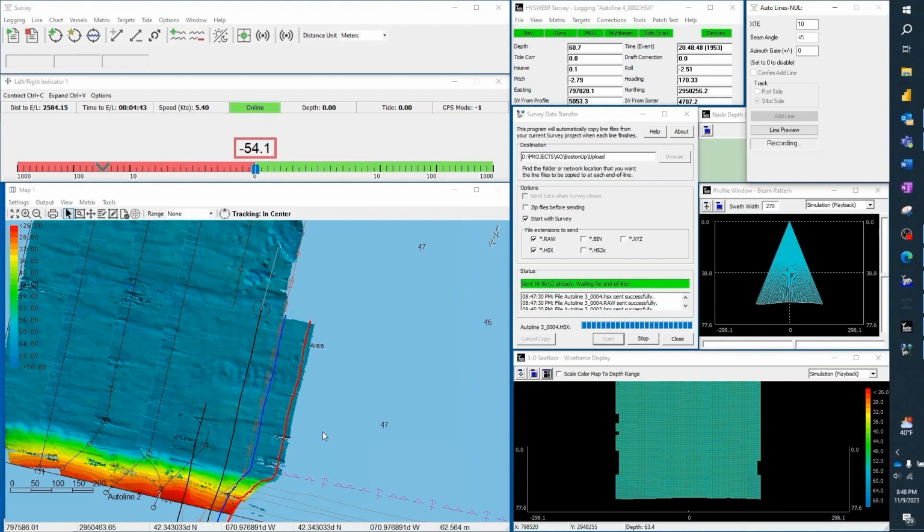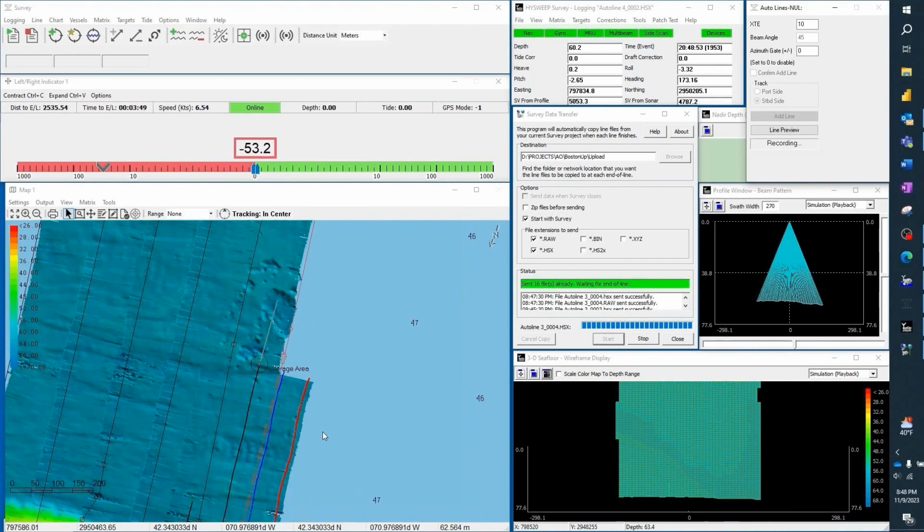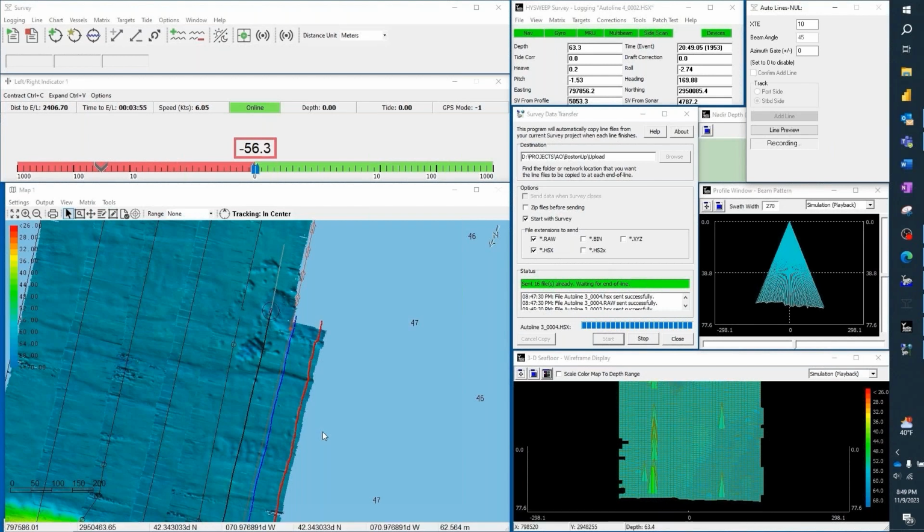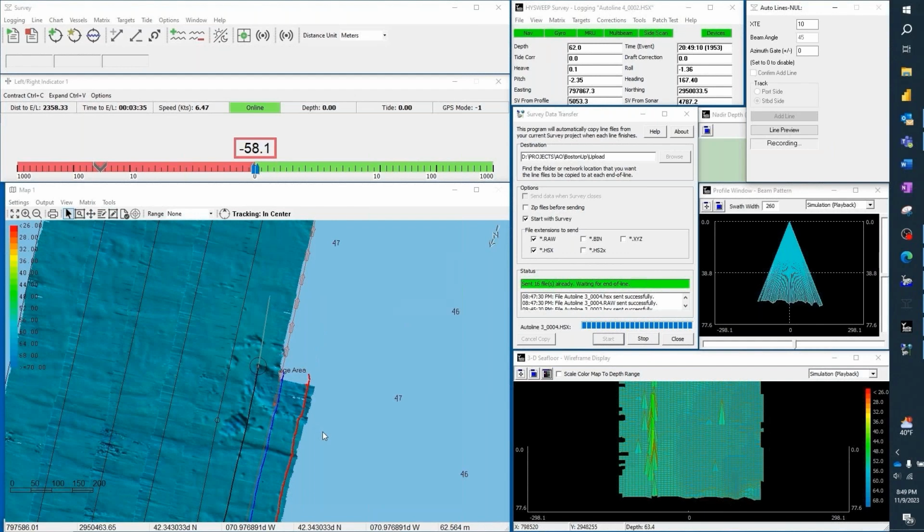The point of this was to show a multi-beam survey on an autonomous vessel, and we're going to try to automate as much of this process as we can. So we have the vessel collecting data. Every time it finishes a line, in the background it's transferring the files across the network, putting them in the upload folder on this particular computer, and it's going to automate sending that data to Absolute Ocean.